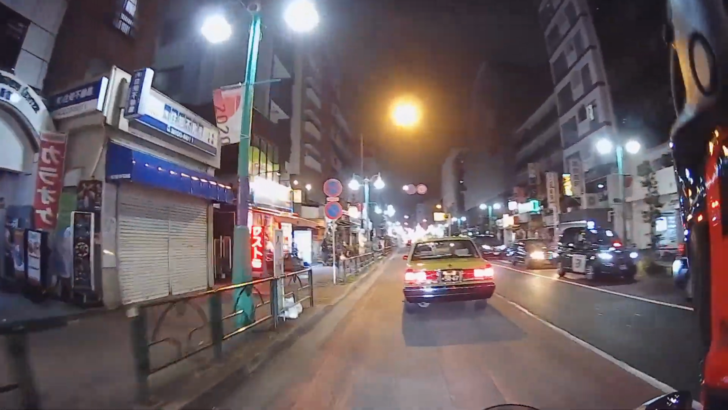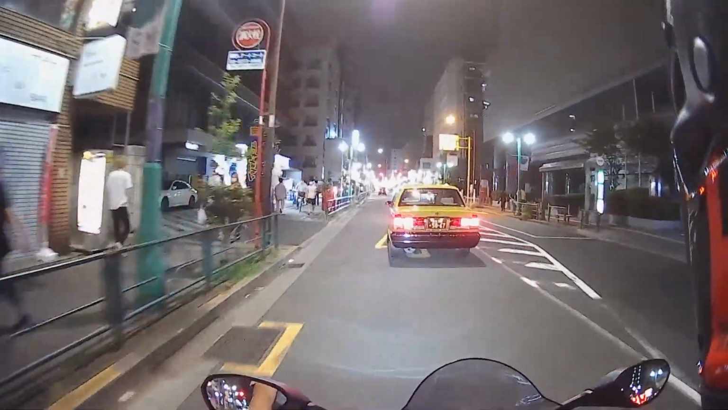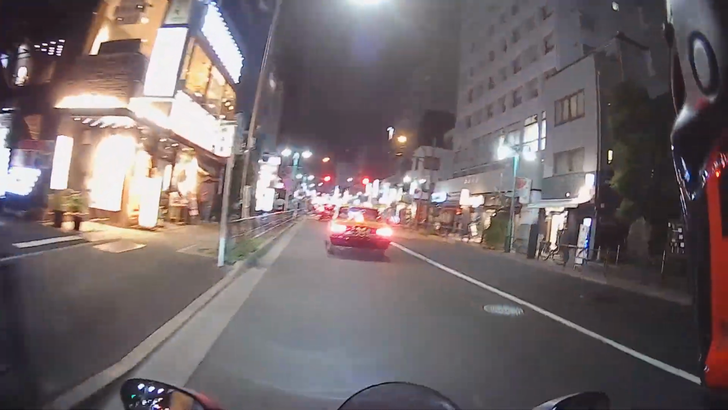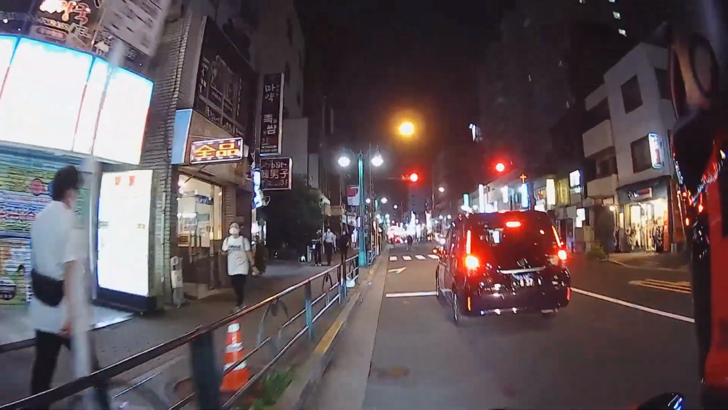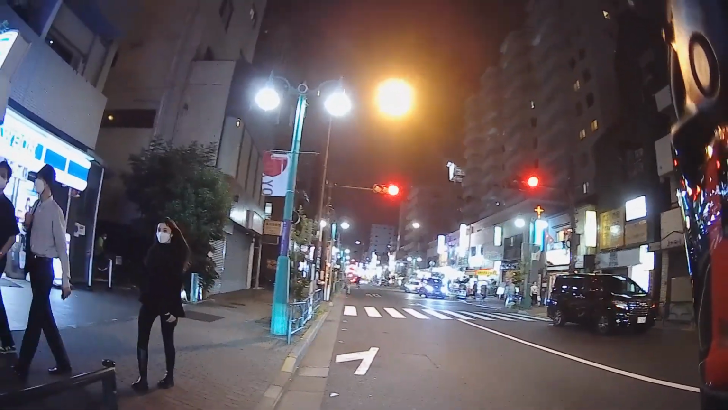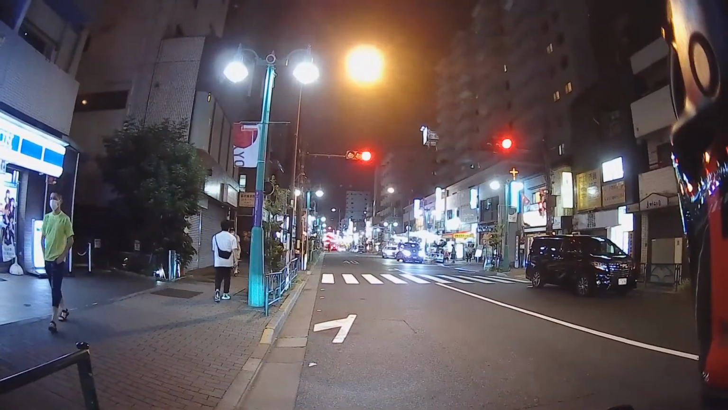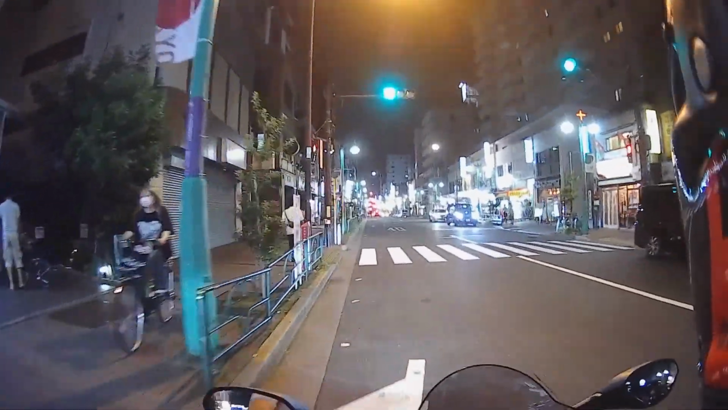This is Shin-Okubo. And since there's a lot of foreigners living around here, especially from Asia, I bet it is still pretty crowded even though the pandemic is still on. Let's see. Yep. Shops are almost all open. Seems pretty busy. Definitely not as busy, but yeah, it's not doing too bad.